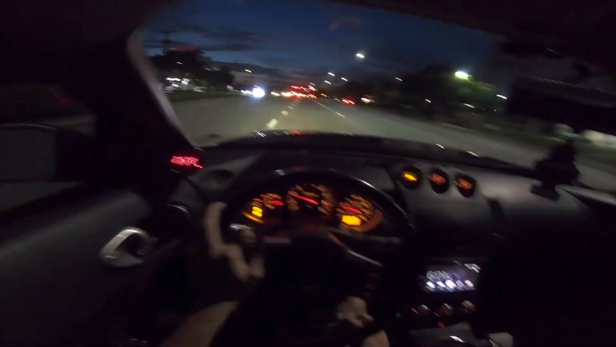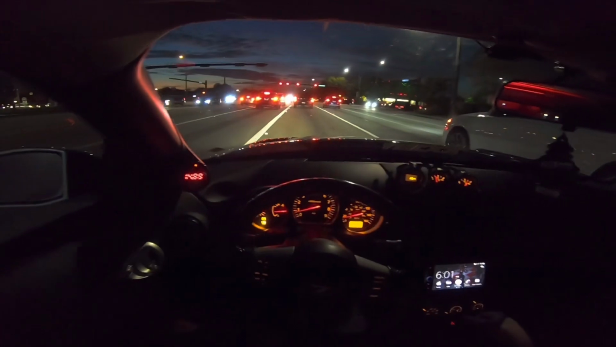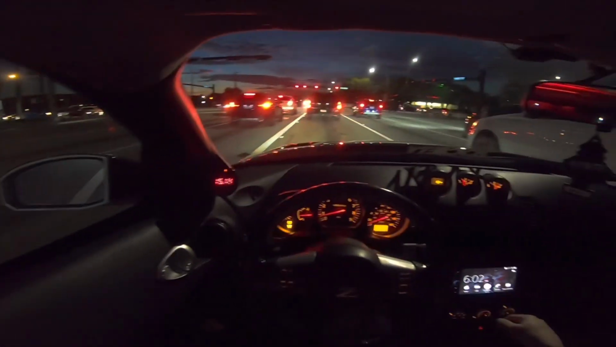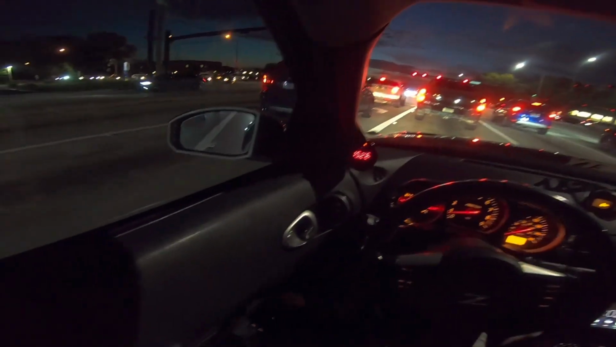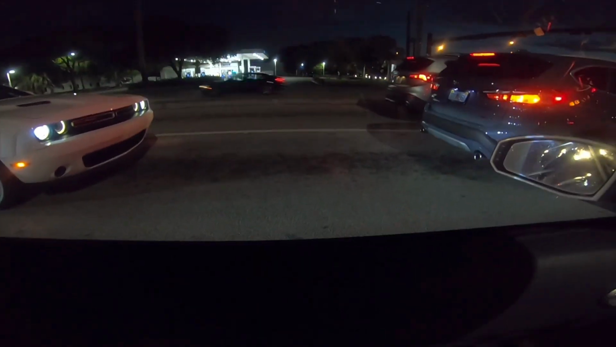Ooh, I have a Challenger behind me. What is it? An RT, Scat Pack, Hellcat. I don't know. It looks like it's not even an RT, honestly. I don't see any badging, and it looks like the base model wheels. Oh, and it's crashed.